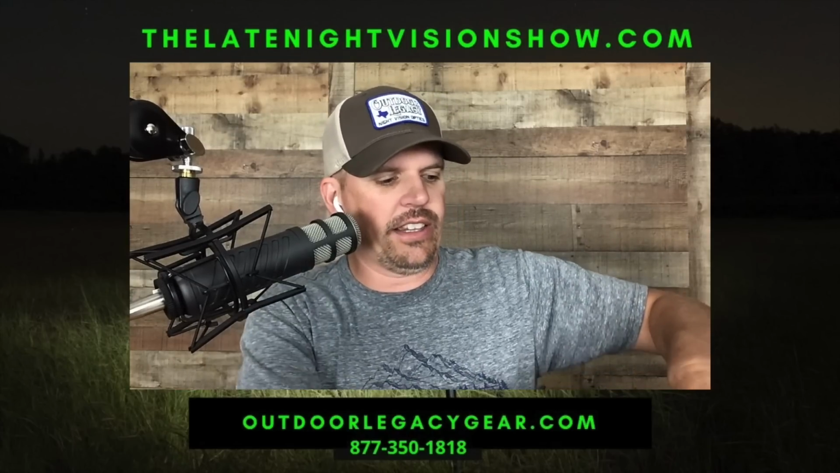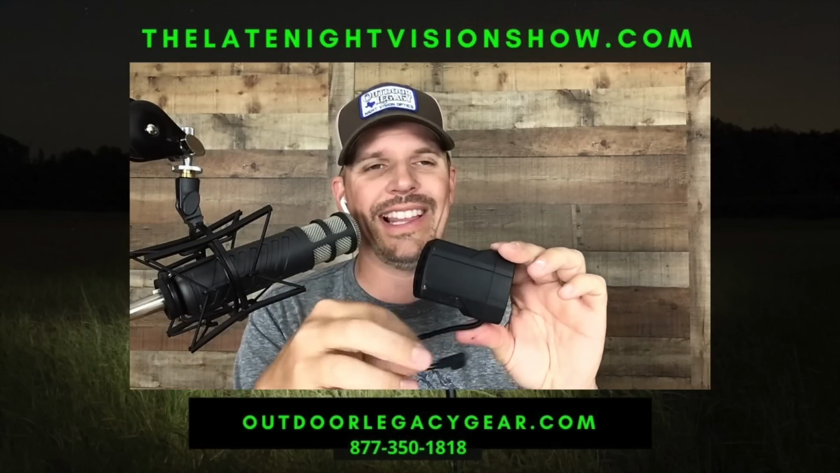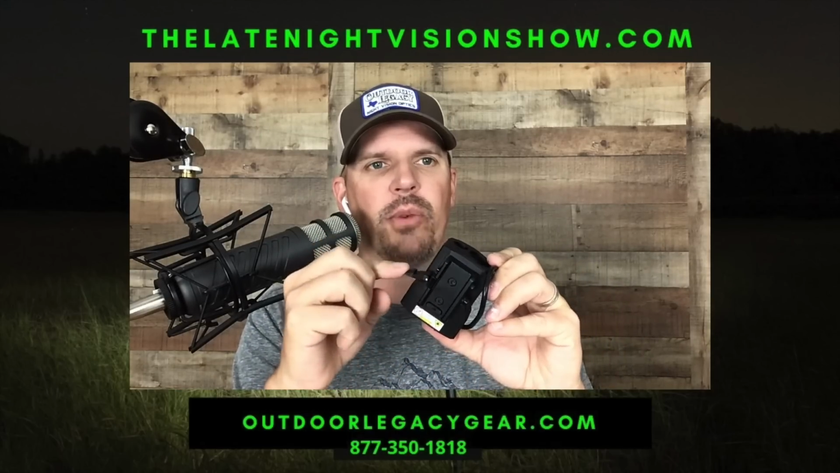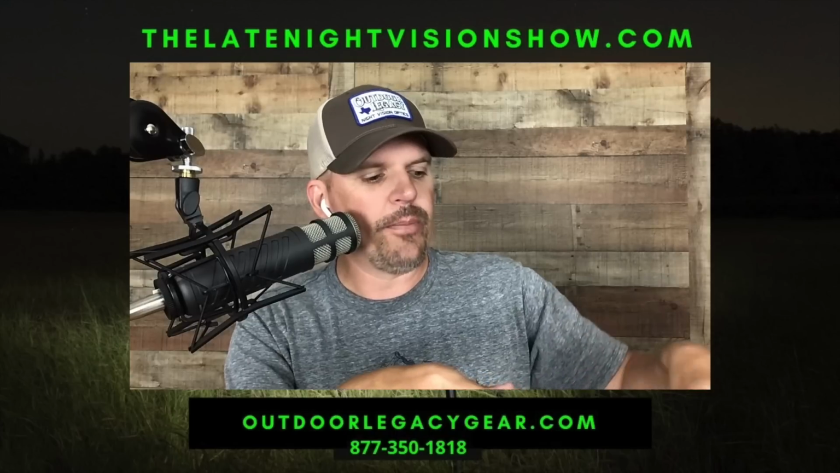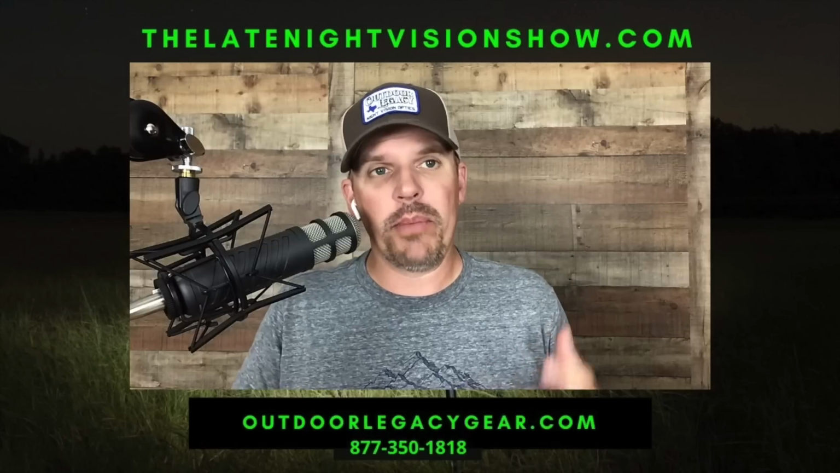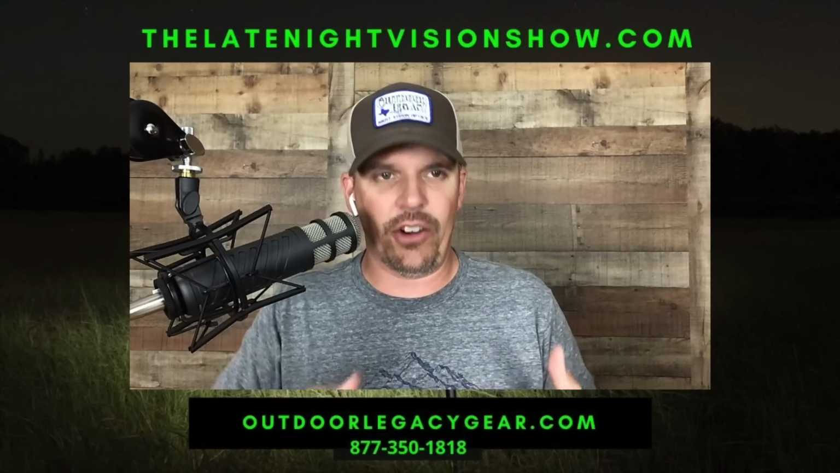And then you've also got the laser rangefinder. This is a modular laser rangefinder. What that means is that you can use this Picatinny rail adapter right here, clip it onto the left side of the scope, plug in the USB cable, and this laser rangefinder will integrate into the scope, meaning that you have to enable it in the menu, but then you can laser rangefind right there on your screen, get a readout on your screen.